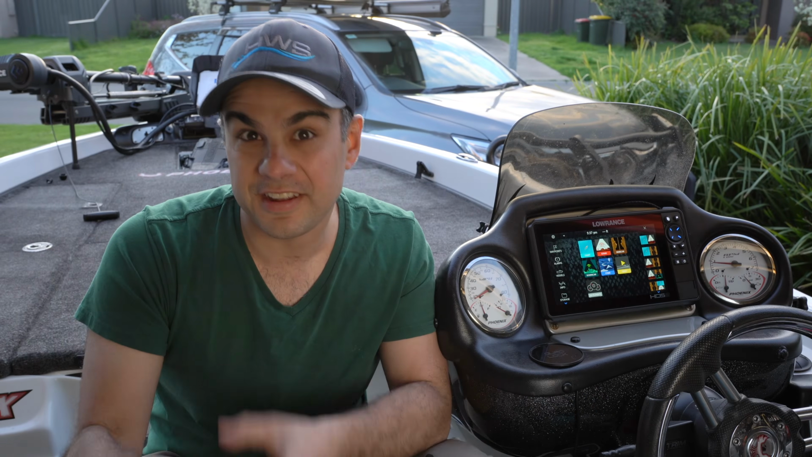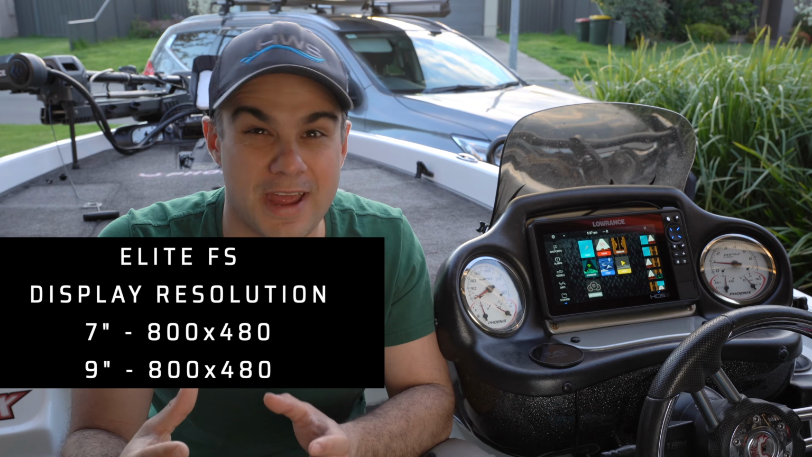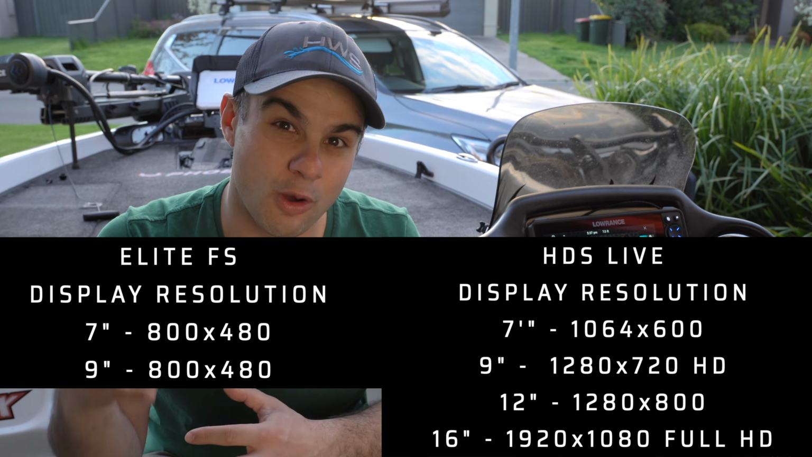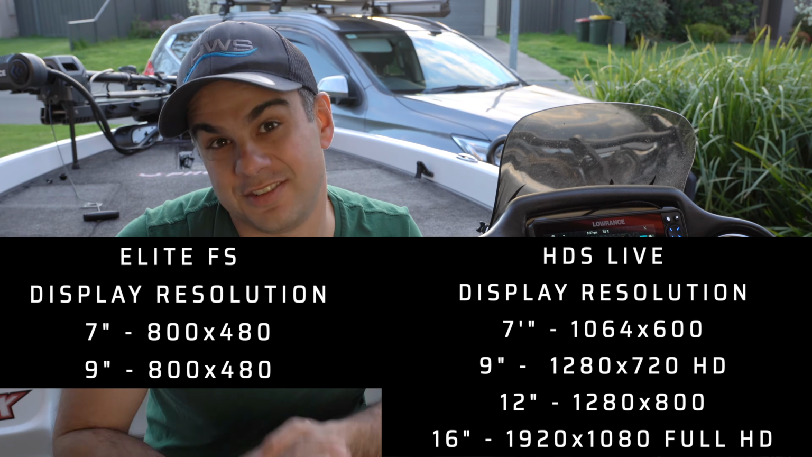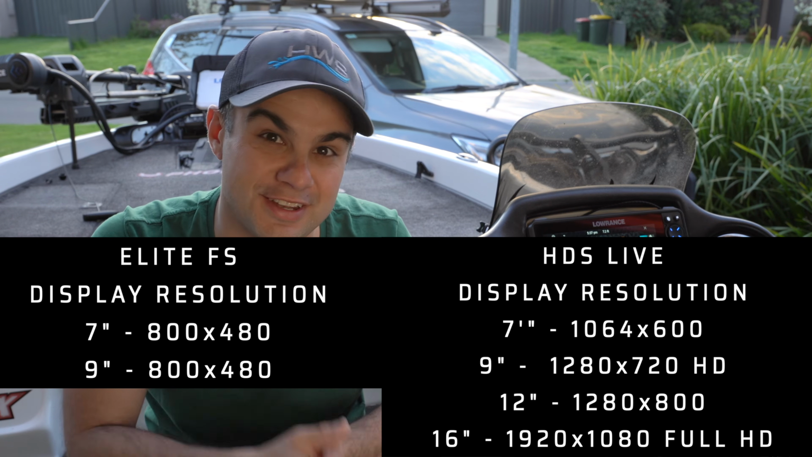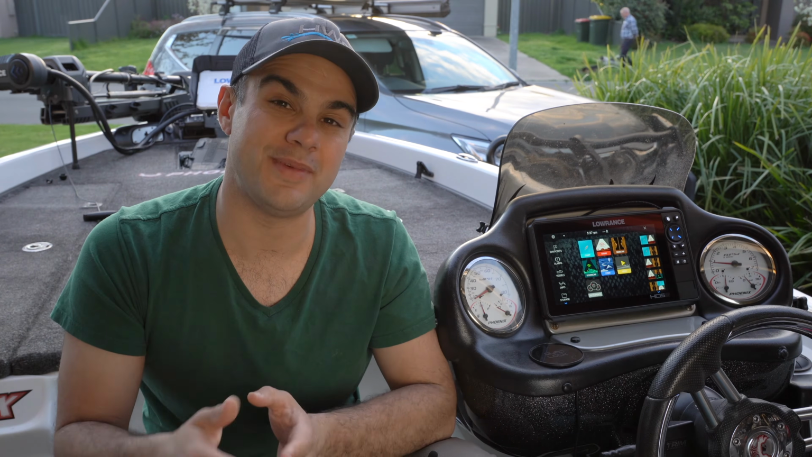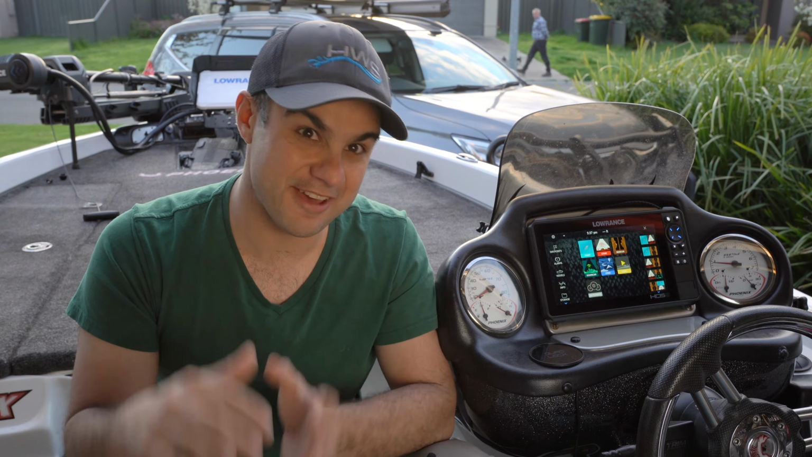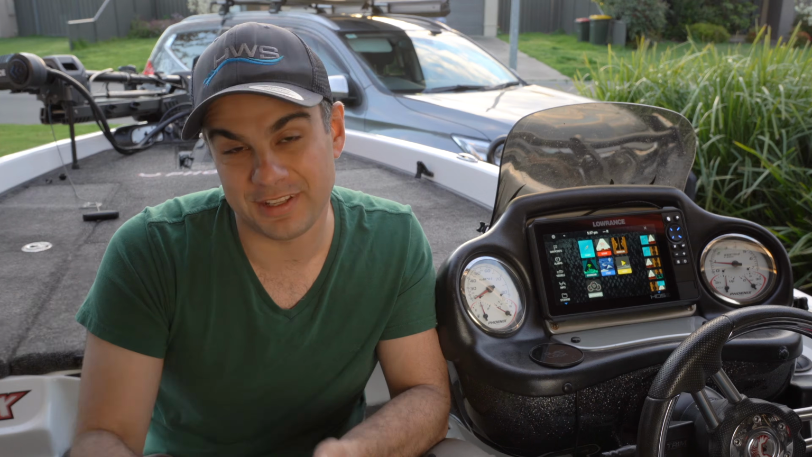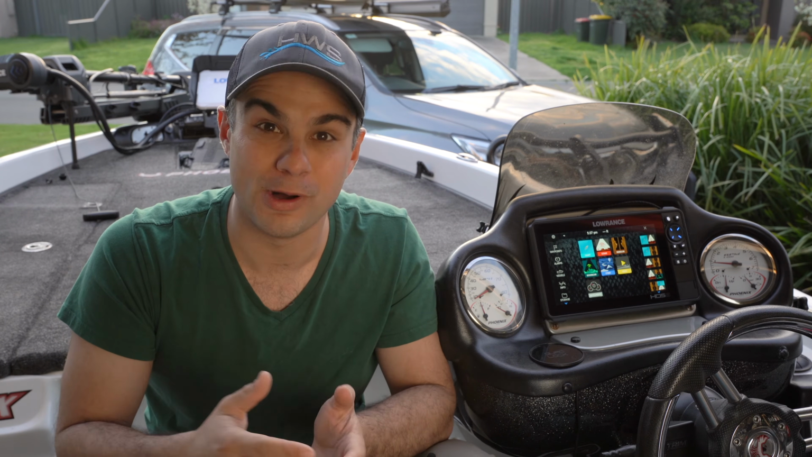And I think that dexterity is important because if you consider the Elite FS, I reckon that image is around about an 85% solution when you compare it against the HDS Live image. So if you're the type of angler that wants the best image presented to you, well, the HDS Live is going to do that. That being said though, don't immediately discount the Elite FS unit, because when you consider the price, it becomes a really affordable and tangible option for most anglers.